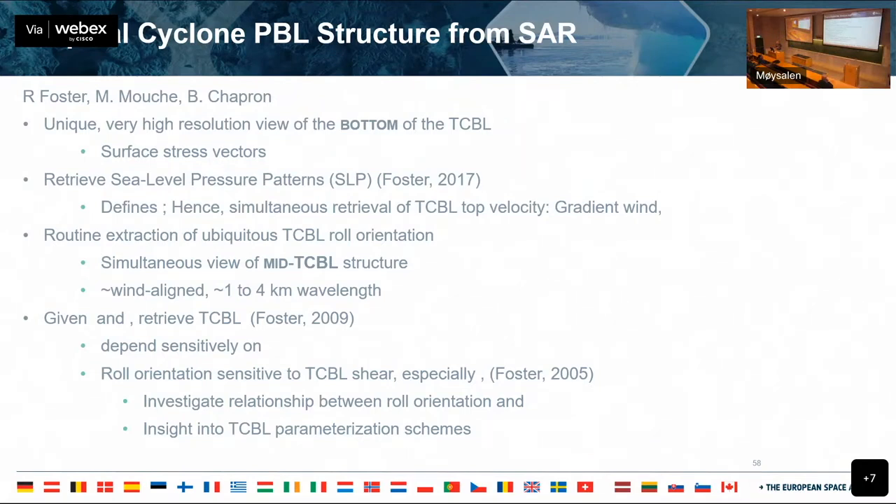From that surface stress, I can retrieve a sea level pressure pattern, the pressure that corresponds to that set of stress vectors. And I can take gradients of that and define the gradient wind at the top of the boundary layer. So that gives me an approximation to the top of the boundary layer flow. So I have one boundary condition at the top and the boundary condition at the bottom.